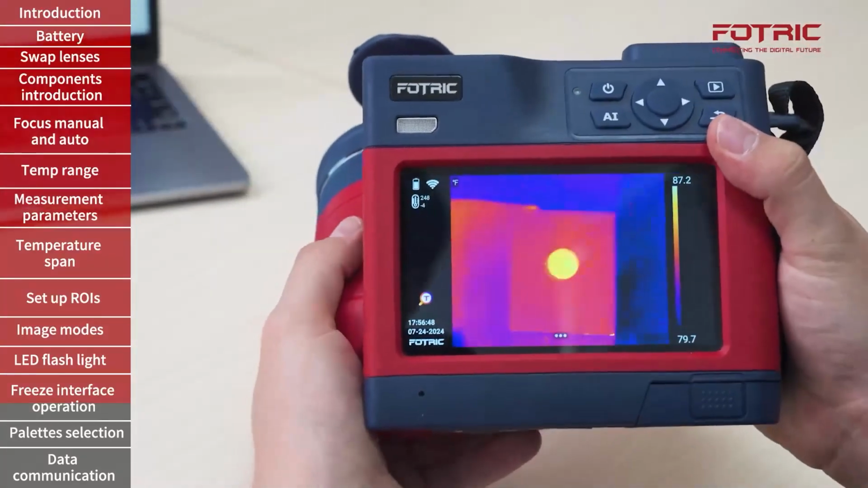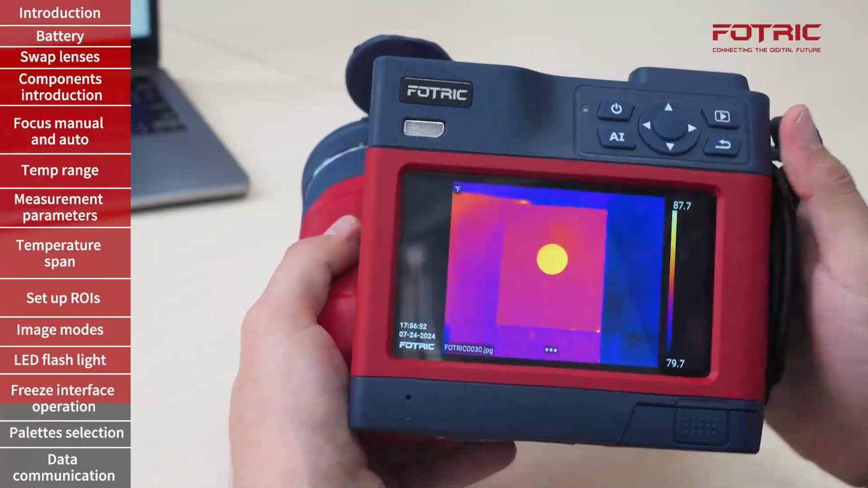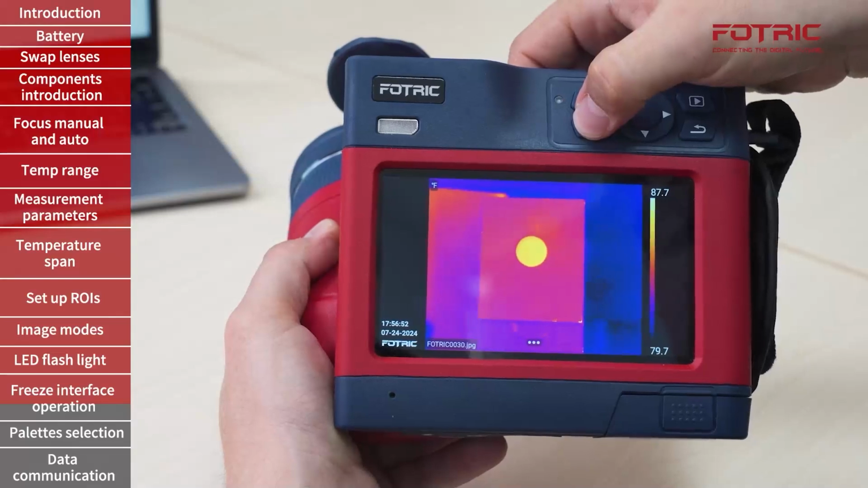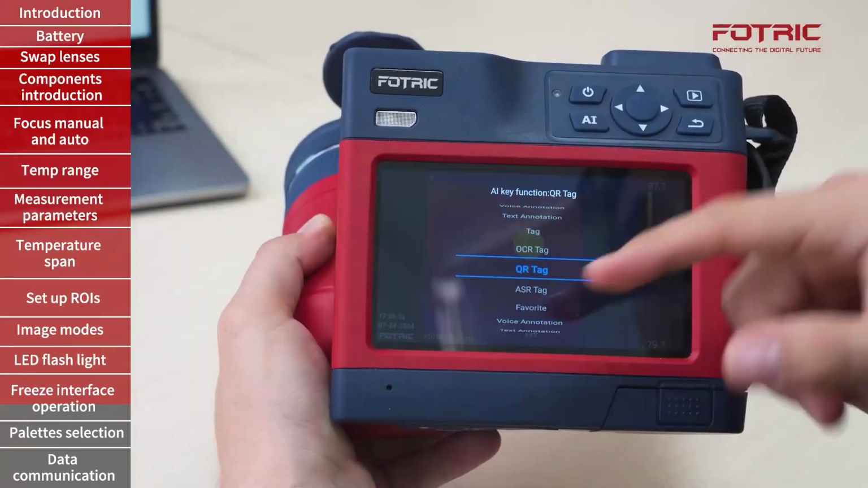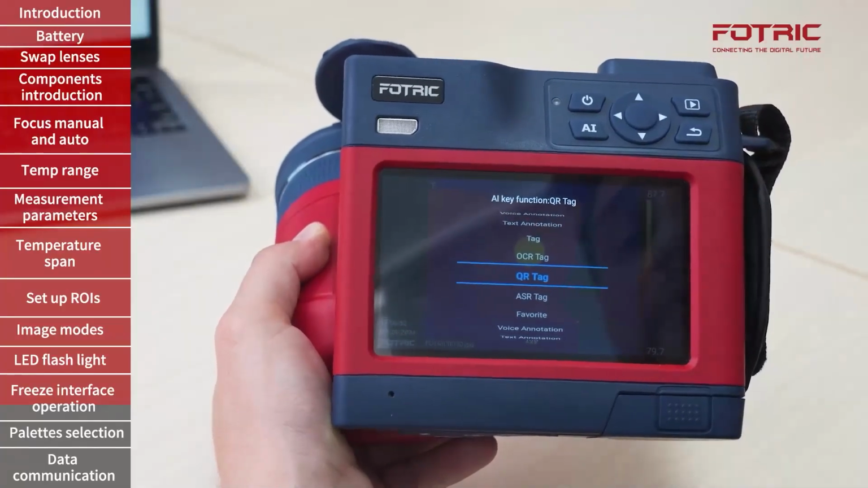But if I want the QR code tag or one of the tags, first I need to freeze the image because I can use a different set of features for my AI button. I will press and hold, and over here I will see specific features for when the picture is frozen and I want to modify it.